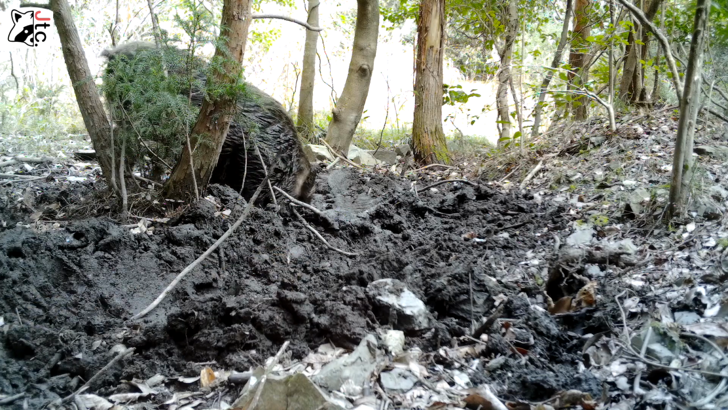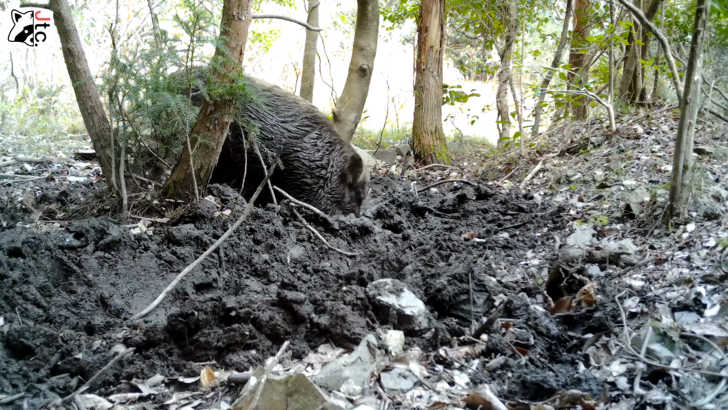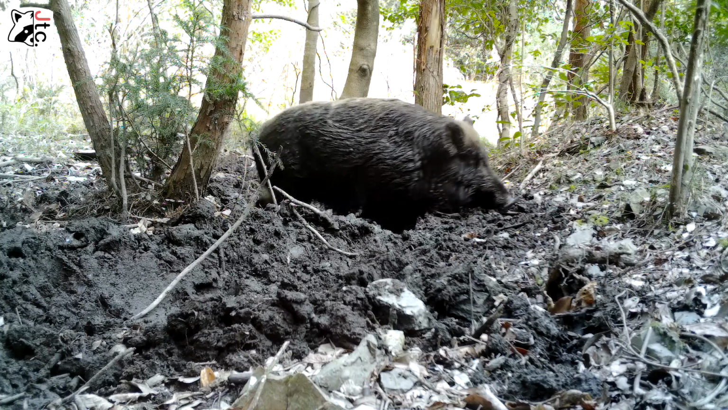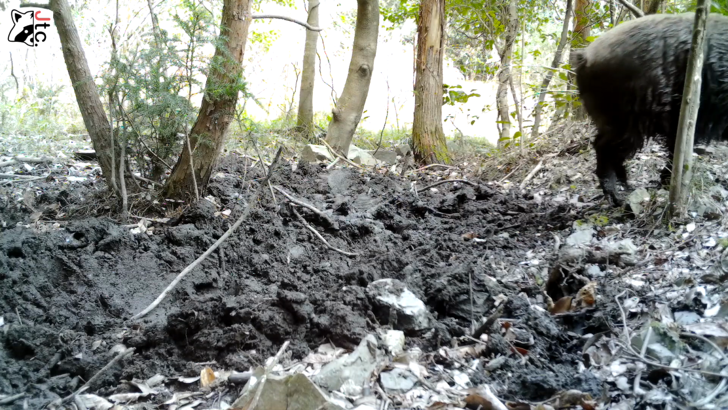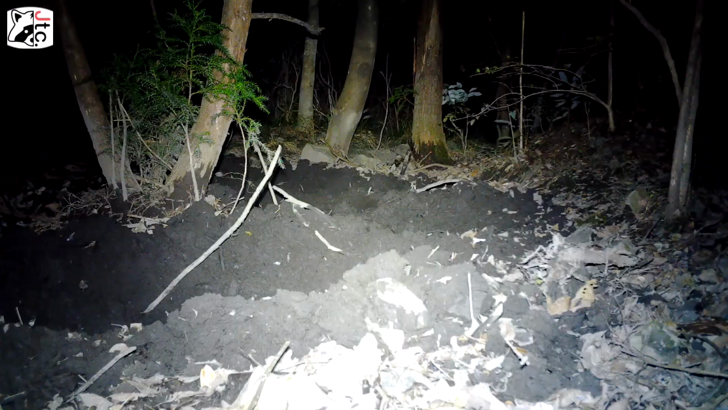Another thing, too, is when the wild boar dig up, they root around and stuff, they will unearth little critters like worms every once in a while. And I think that's what the birds are going after as well in these areas. So he's going to wander out of the frame there. What do we got next?